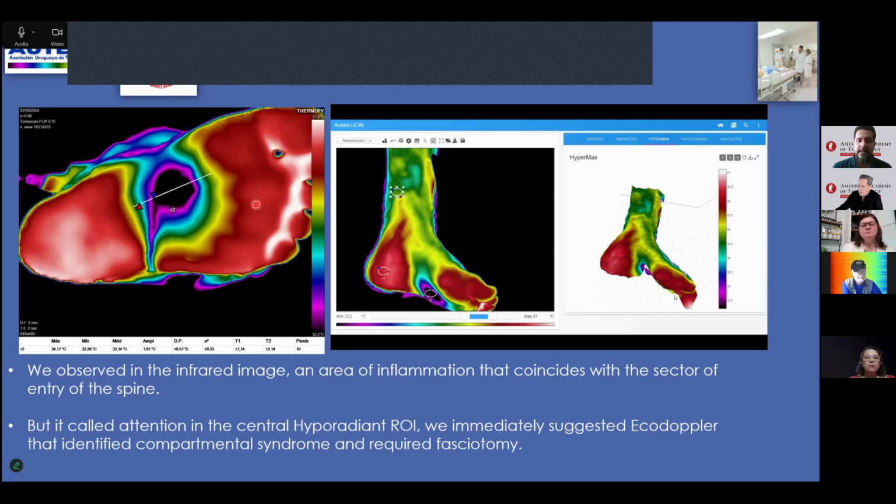We applied thermology at point of care. Look at that. We see the healing area, and this area is called the here area. Look at that. We use the exposed area, a thermostable in intensive care units, and here is down temperature.